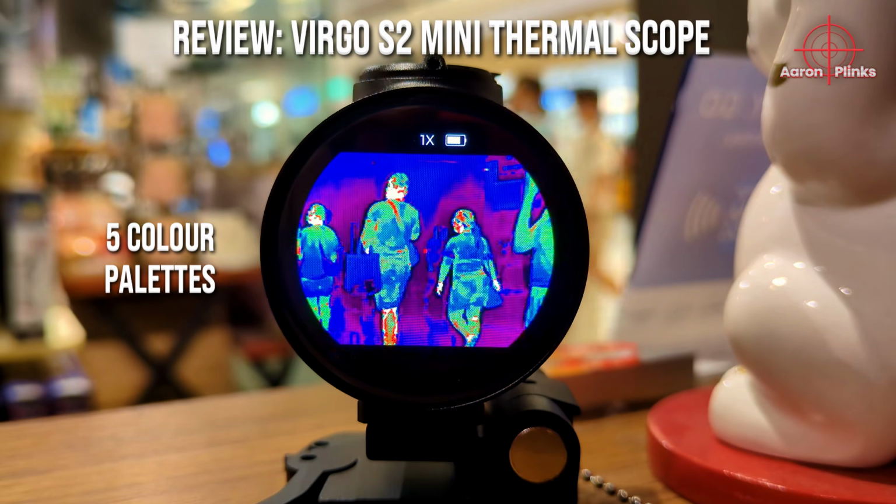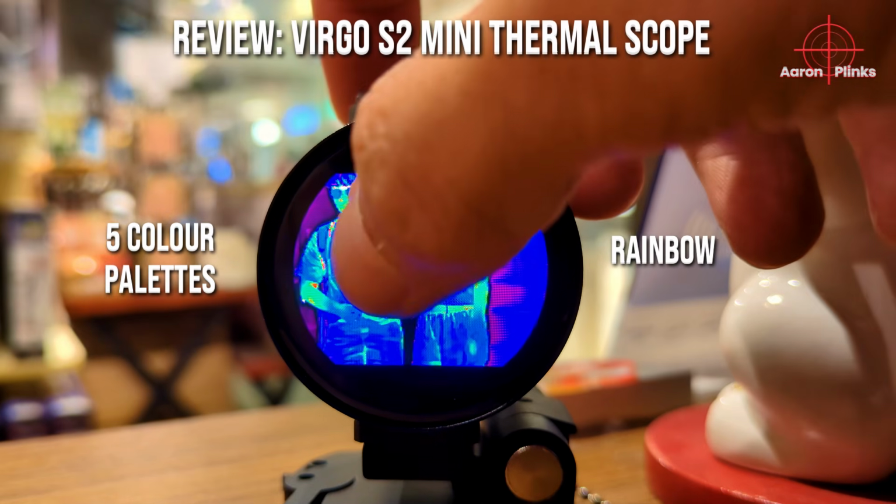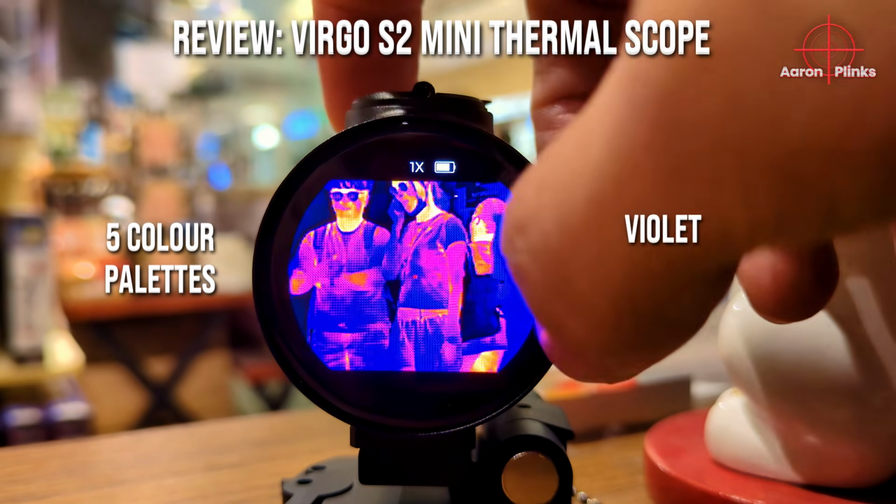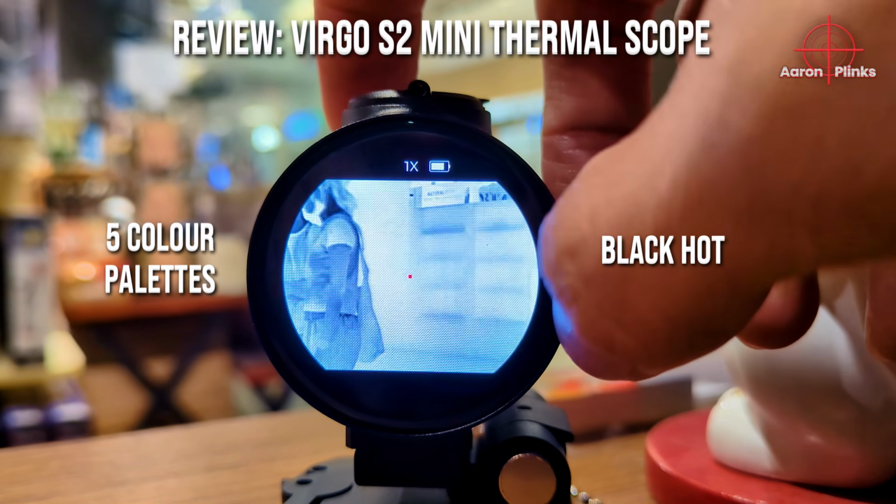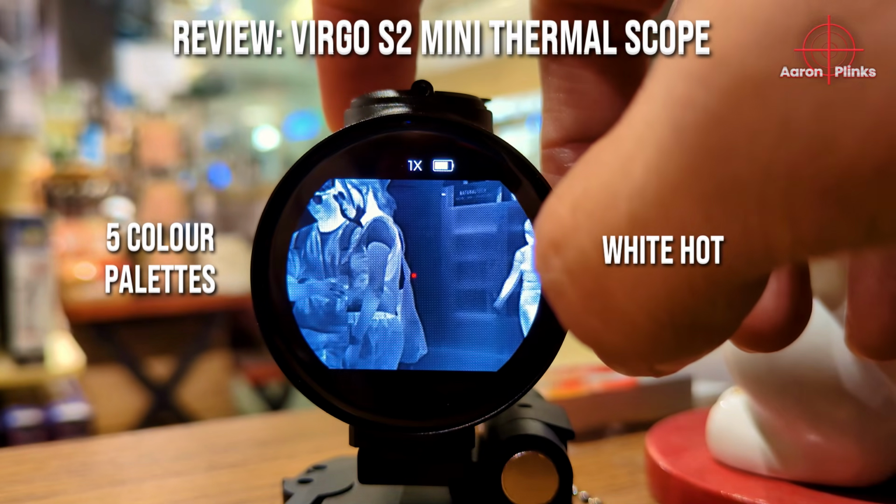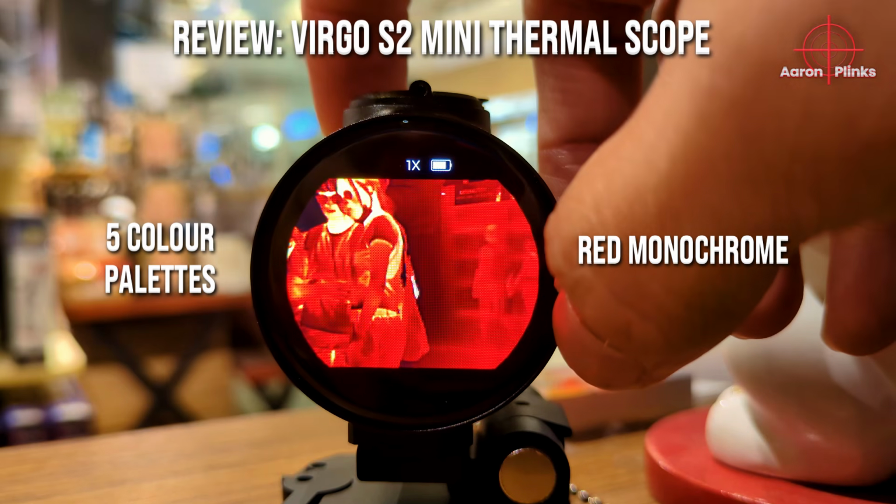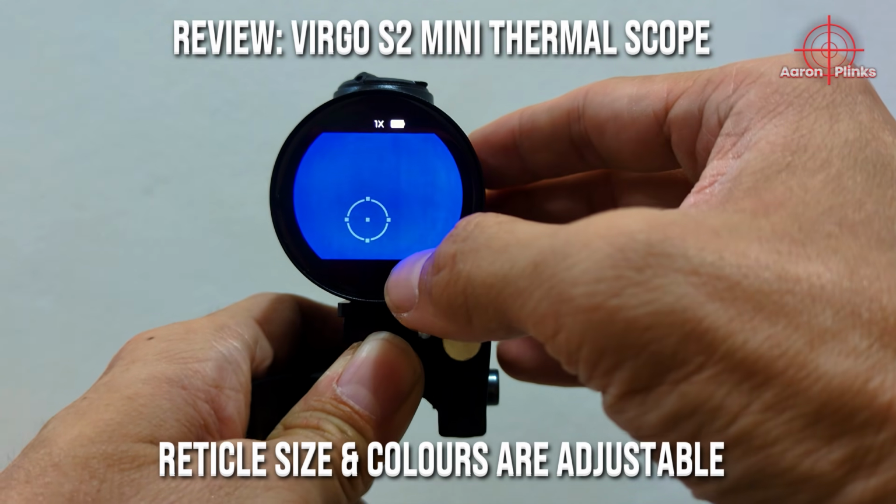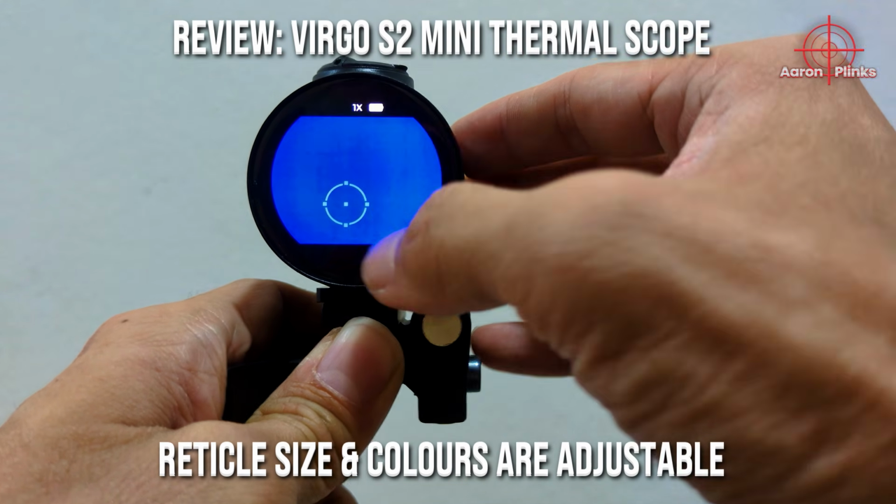Swipe left or right to switch between 5 color palettes: Rainbow, Violet, Black Hot, White Hot, and Red Monochrome. The battery indicator is also at the top. Swipe up to change the reticle. Swipe down to change the reticle color.